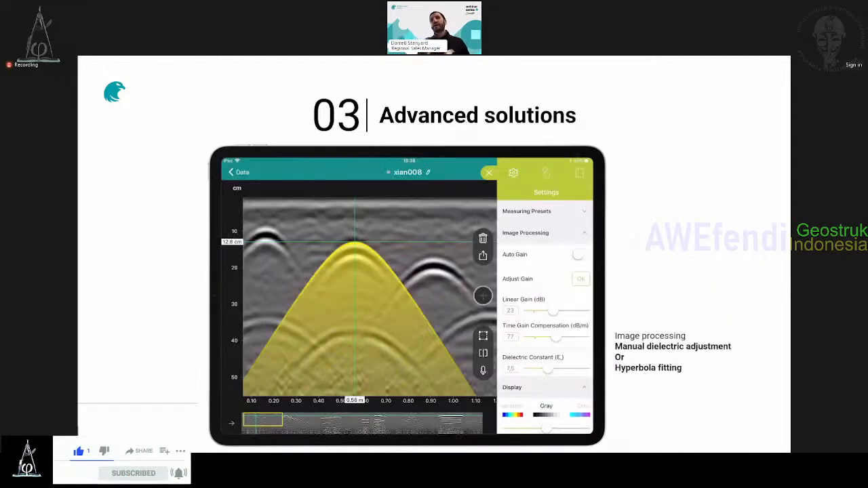Now, you remember the direct click issue? I told you that for direct click, you need to know the dielectric of the concrete. If not, you will have crazy data you don't know. It's not accurate, in terms of depth position and also size. So you have the possibility with the software to first manually adjust it, if you know it, that's possible.